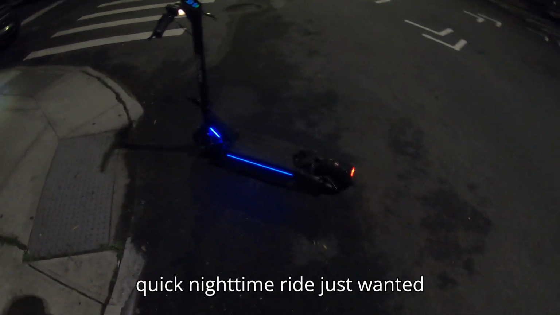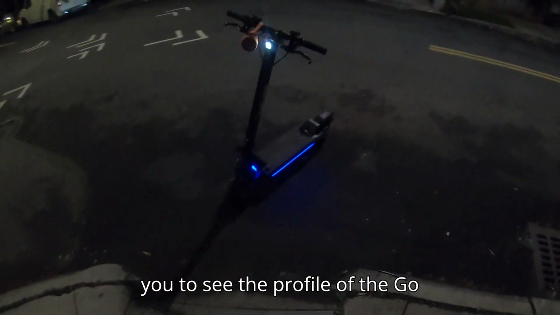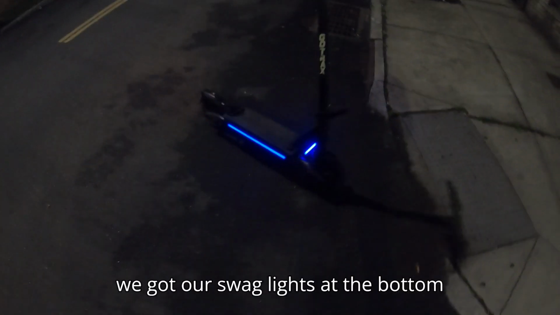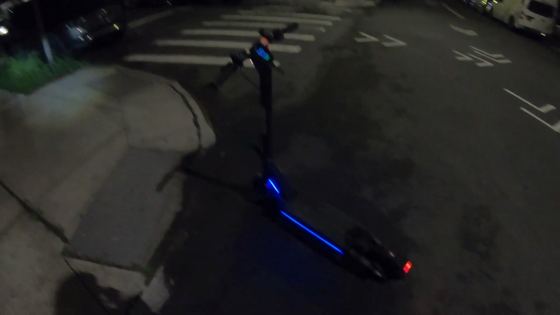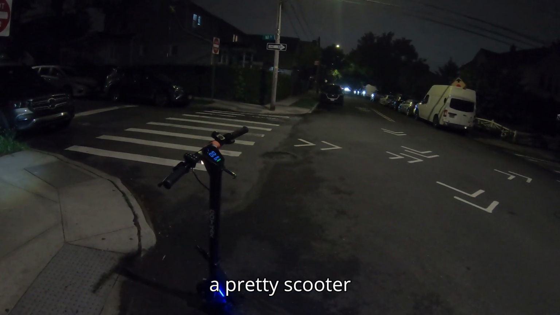Just doing a quick nighttime ride. Just wanted you to see the profile of the GoTrax GX0 at night. We got our swag lights at the bottom. Of course, the headlight. You see my speaker setup. Got the brake lights there. Not a bad setup. We'll say at the very least, GoTrax makes a pretty scooter.